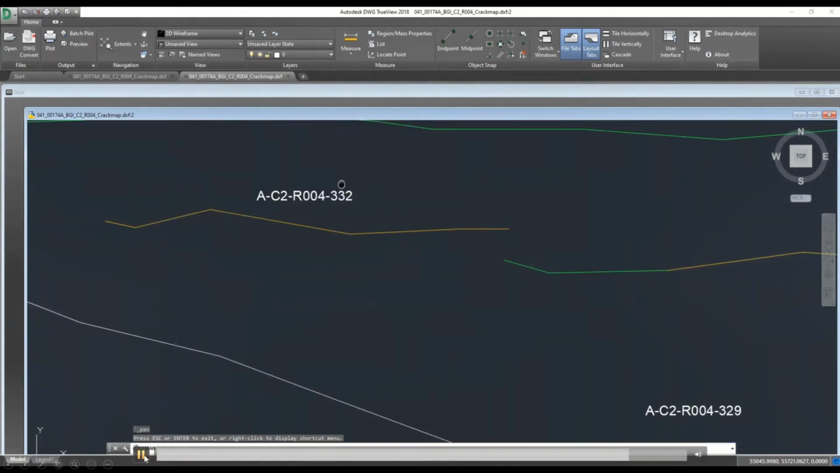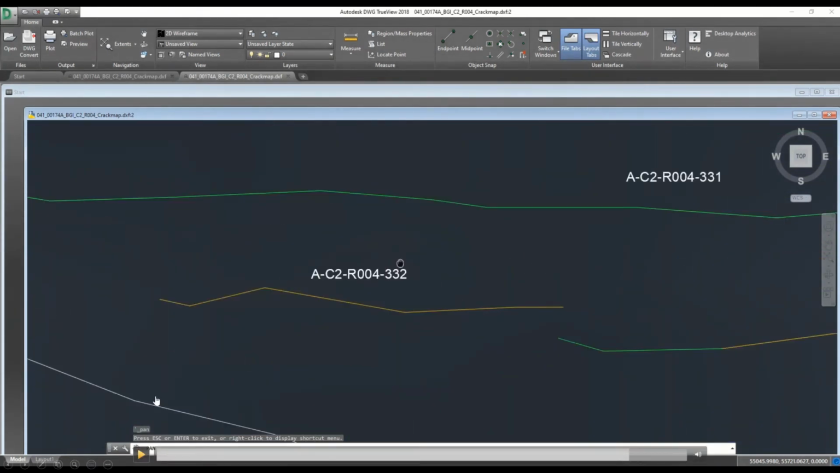So, I mean, imagine, typically these cracks are notated in the field, and then somebody has to go back to the office and draw them in CAD again. And there's no kind of skilled imagery that comes along with this file. But having both that CAD set and then the image file does a good job for setting yourselves up for the next inspection and comparing and contrasting to the previous inspection.